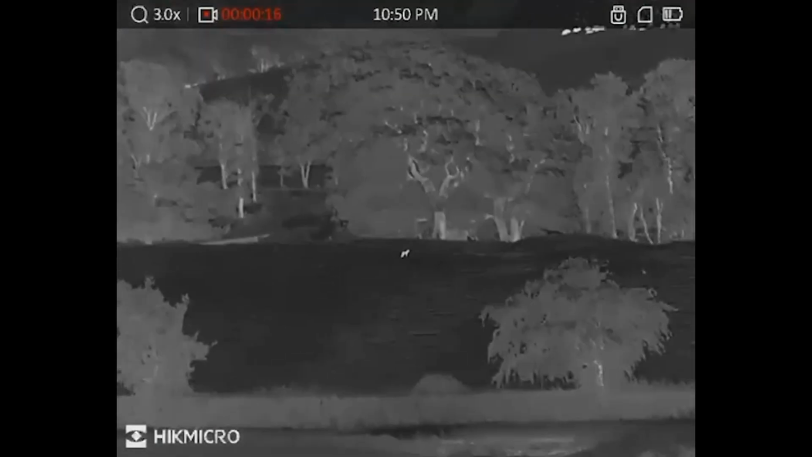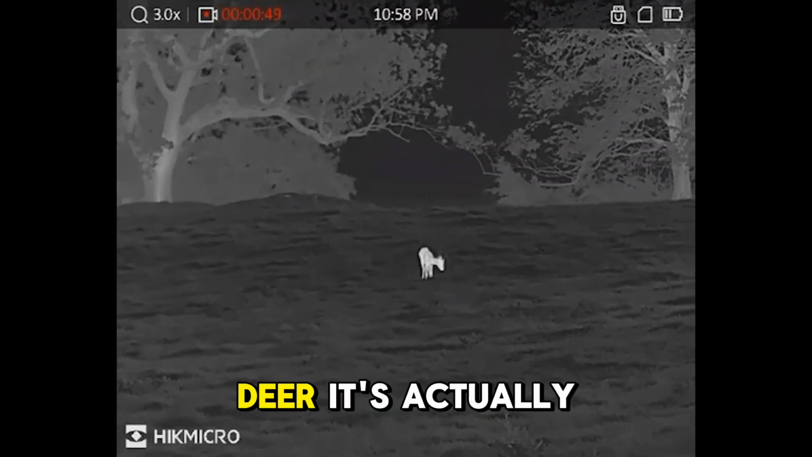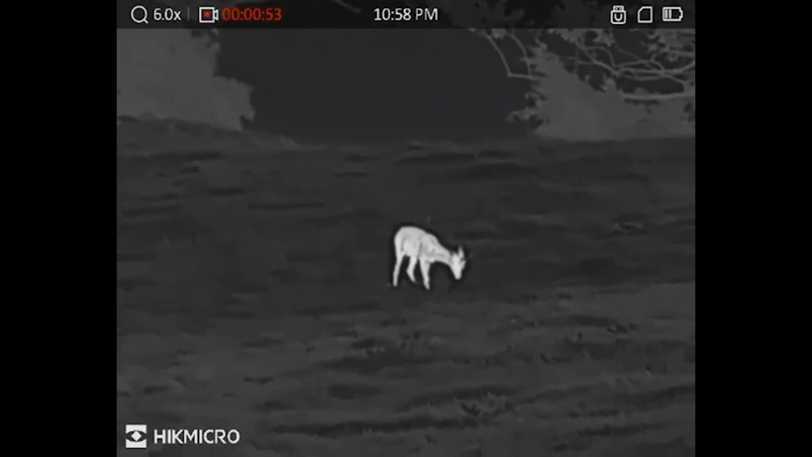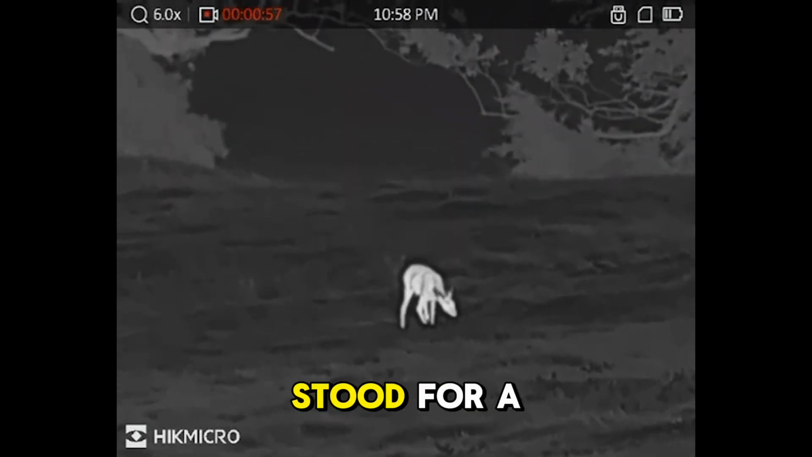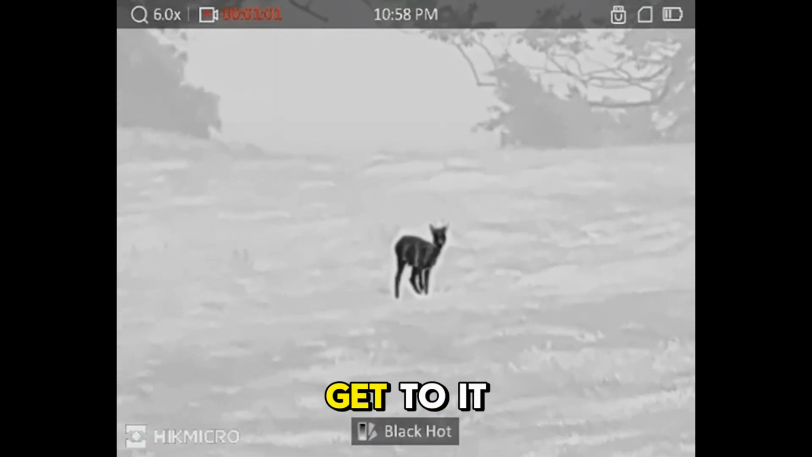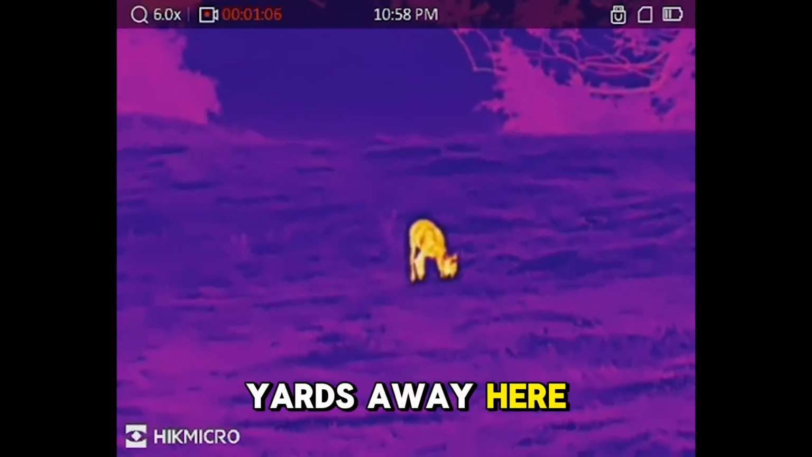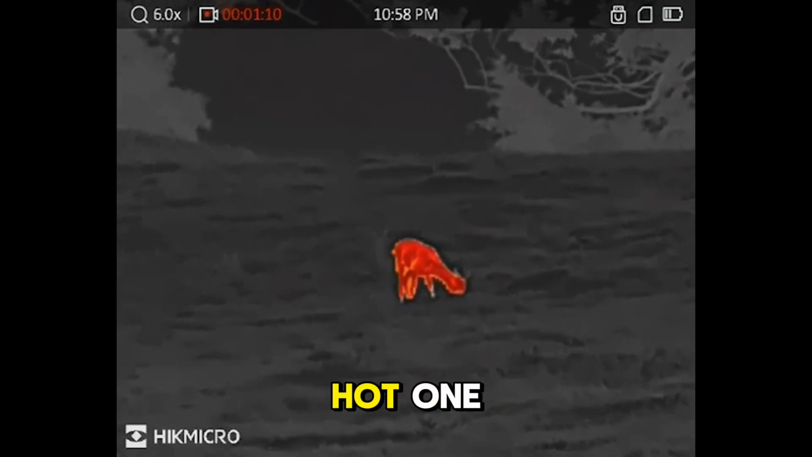So here's the deer. It's actually a roebuck. You can see the antlers on it there, showing through the thermal. So I just stood for a while to see how close I could get to it. I'm about 60 yards away here. And again, just running through the different colour palettes for you. Look at that red hot one.